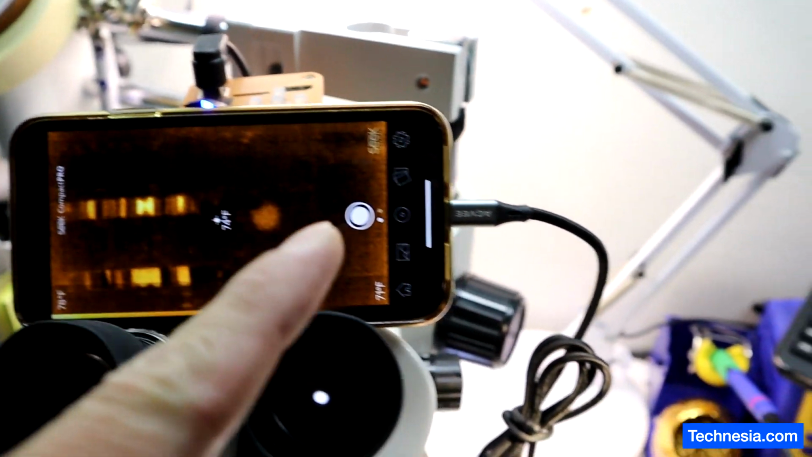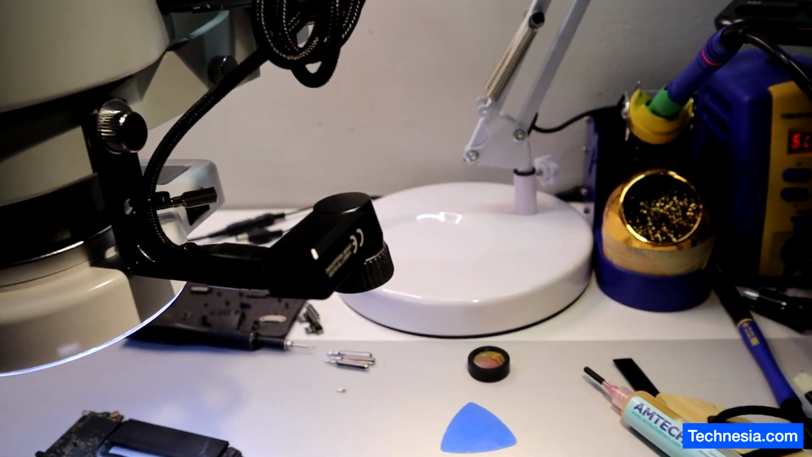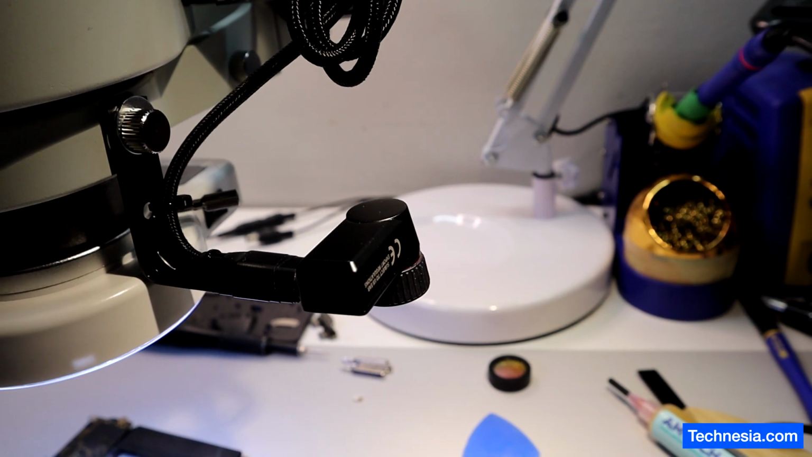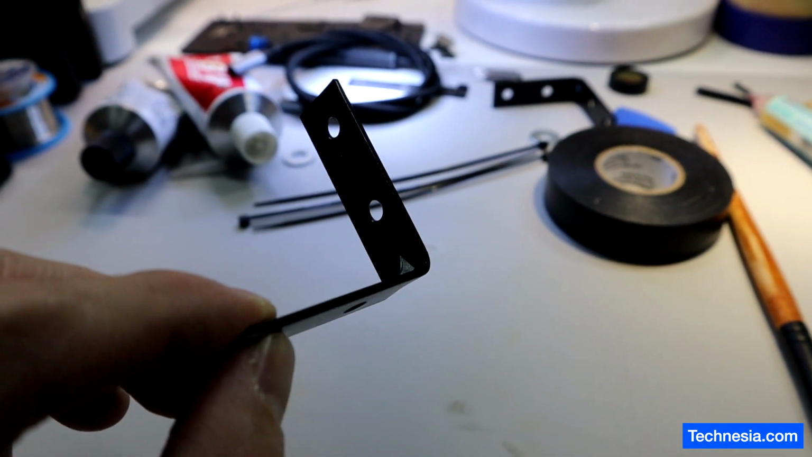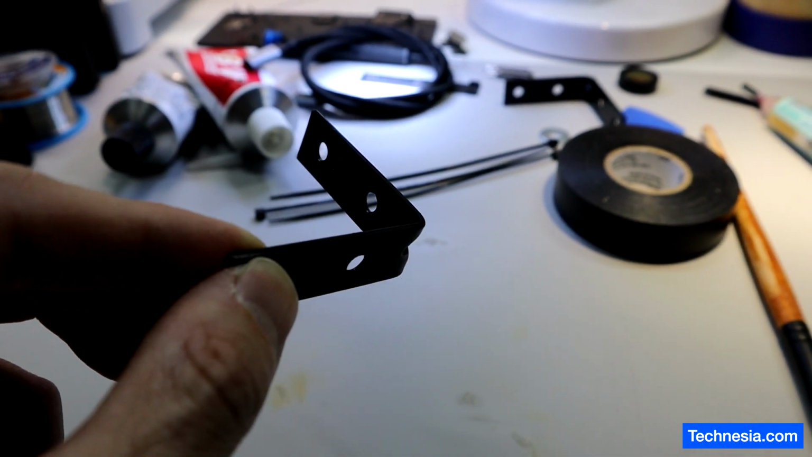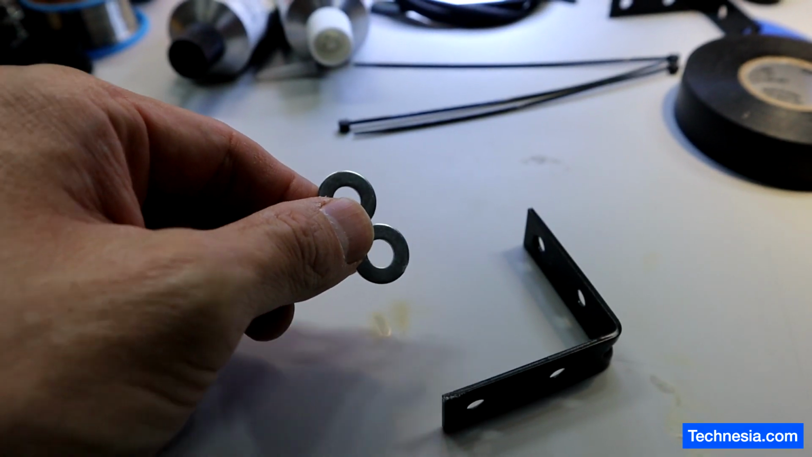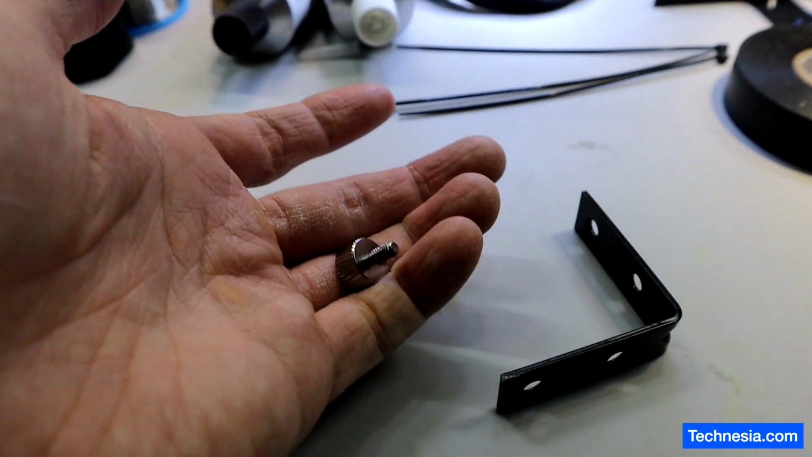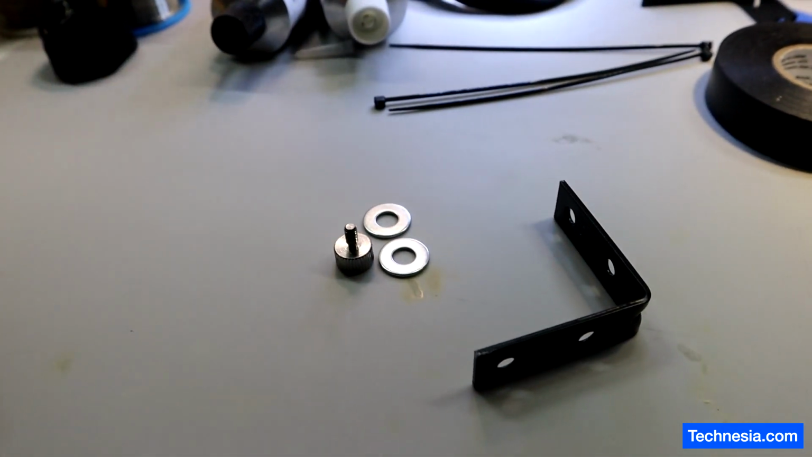That's the phone attached to the thermal camera. What you need is a 2 inch corner bracket. You can get it from Lowe's or Home Depot or any home improvement store. Some washers and a screw, that's going to cost you maybe $1 or $2.